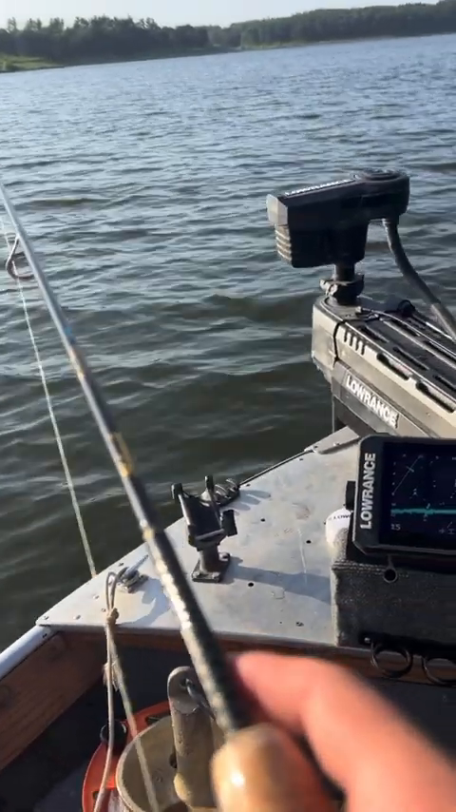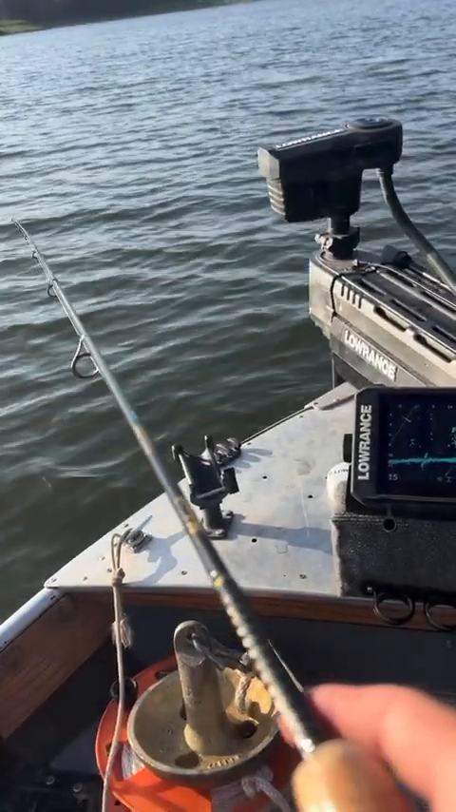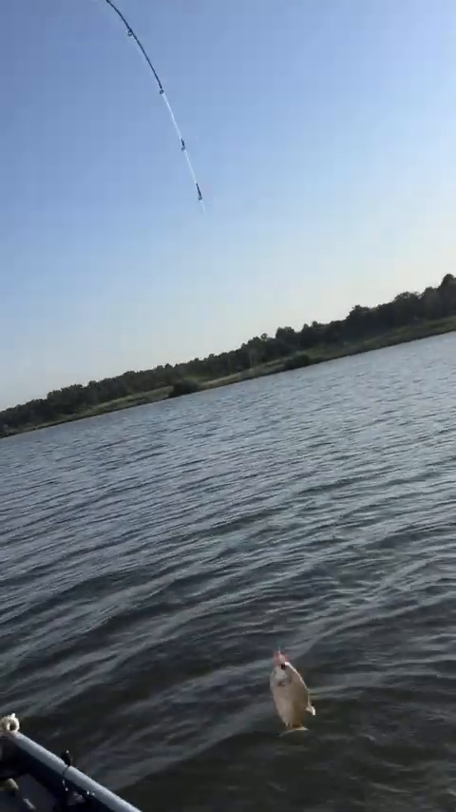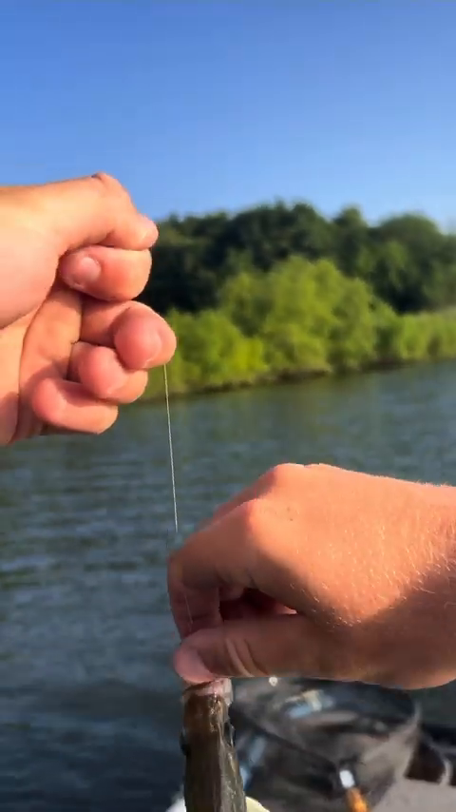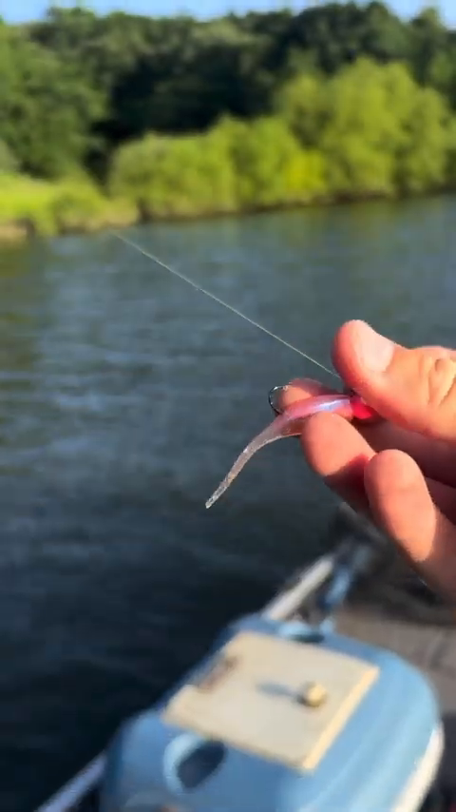I have a good feeling about this cast right here. So what I'm gonna do this time is I'm gonna bring it right across the top. Fish on, baby. Not a giant. Definitely not a giant. A little one, but if you look to have fun, crappie fishing is really simple, really easy. You can learn how to do it really fast.